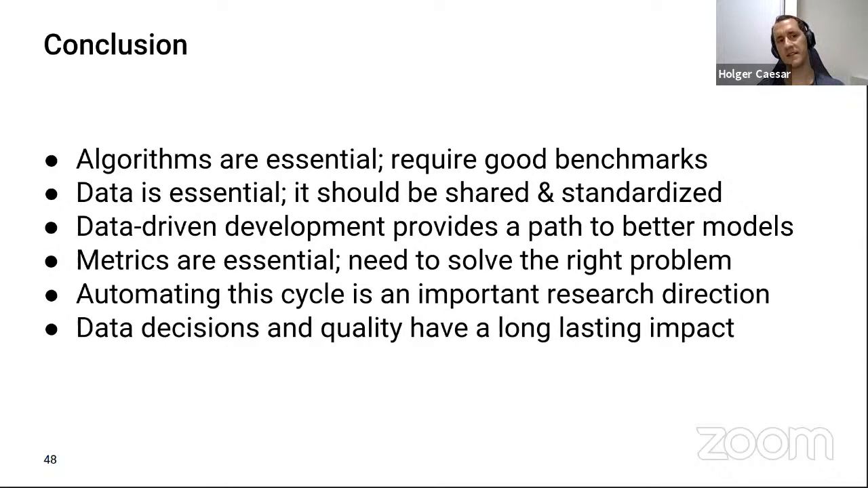And automating this data-driven development cycle is a really important research direction that we and many other companies are still working on. And data decisions and quality have a really long-lasting impact. So at least if you work in a company or on your own project, you should think very carefully about how you design your data.